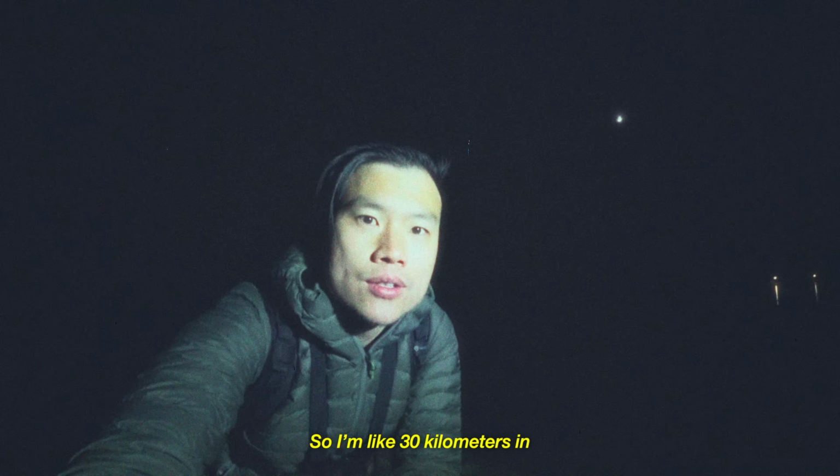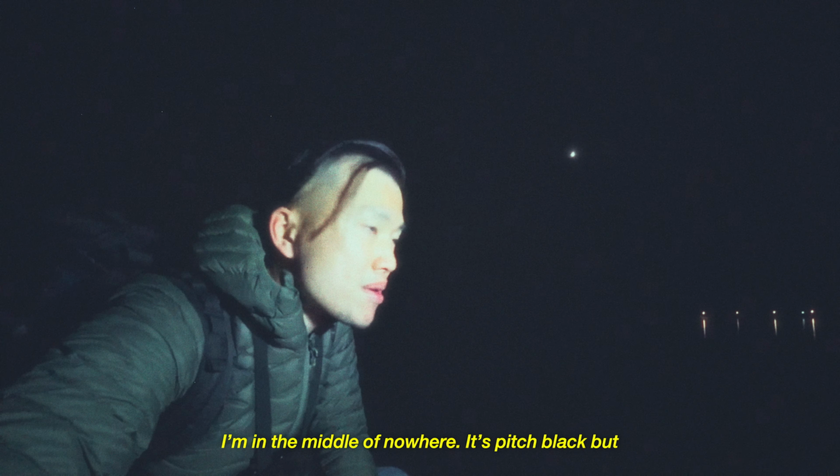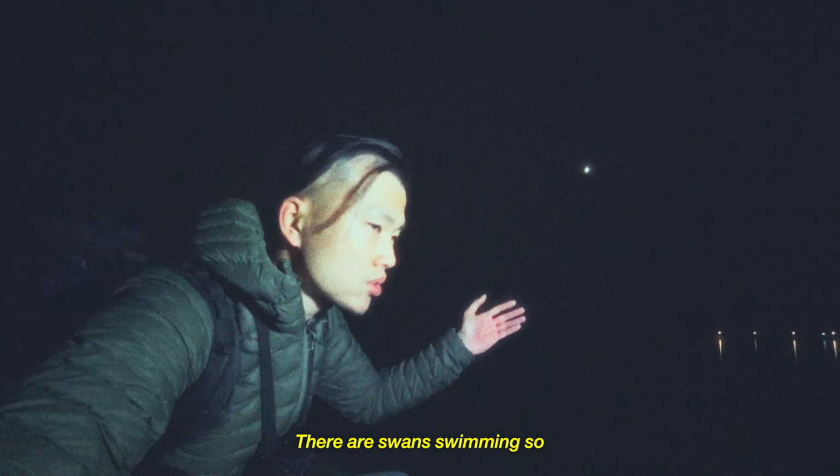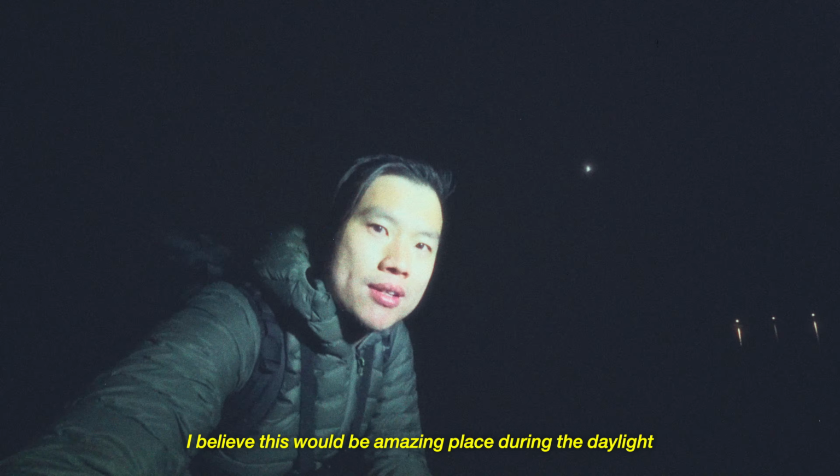So I'm like 30 kilometers in and I just stopped here because I saw some swans. I'm in the middle of nowhere, it's pitch black, but there are swans swimming, so it's really nice here. I believe this would be an amazing place during the daylight.